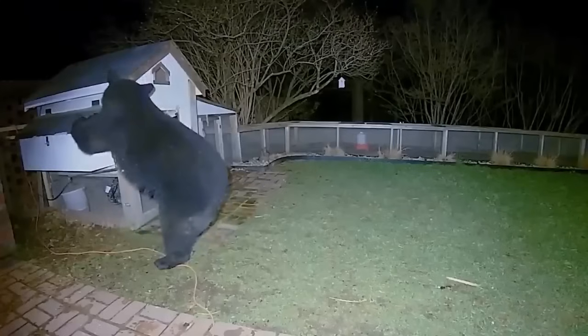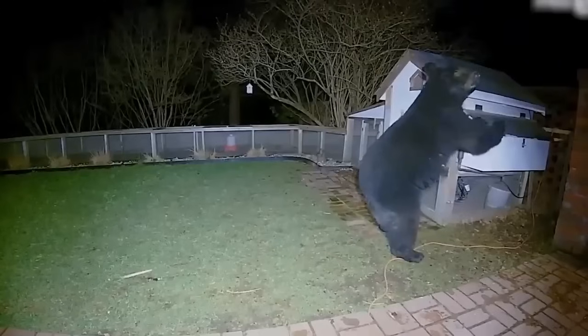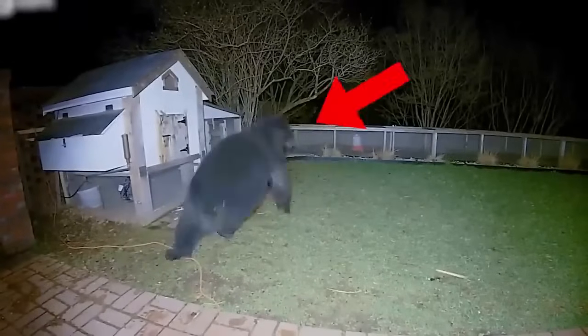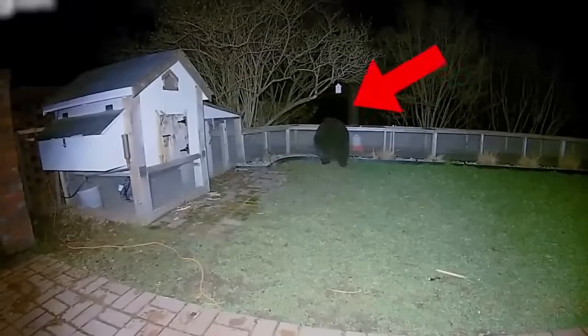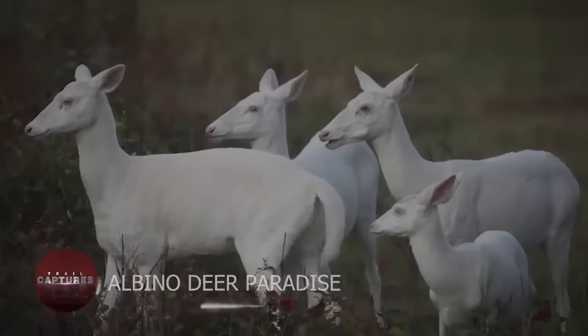But wait, the homeowner's trail cam has a surprise in store. An alarm system startles the intruder, forcing the bear to retreat into the shadows, leaving the homeowner in awe of the midnight marauder.